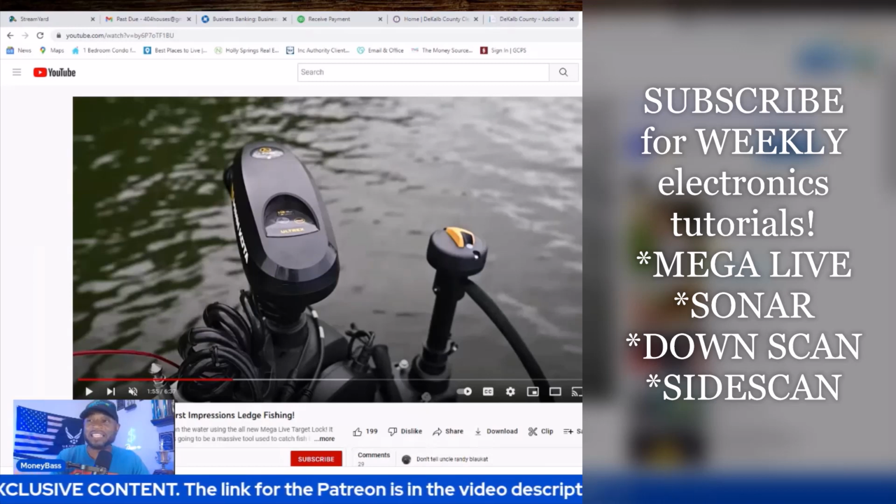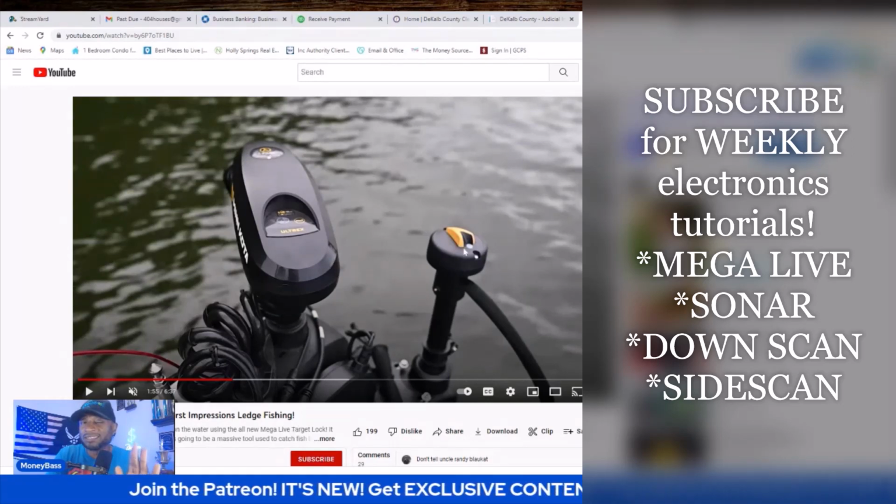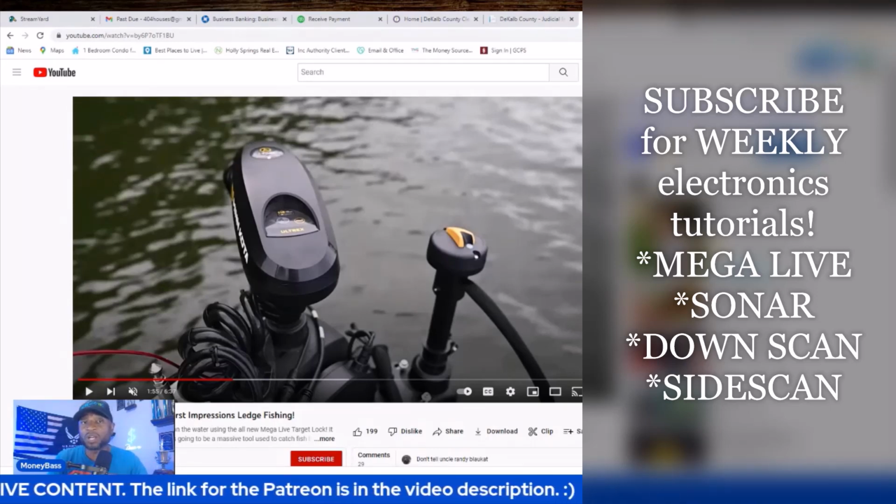Like I said, these are things that I would definitely be able to use whenever I'm offshore. All right, the next thing is that you can spot lock your trolling motor, and you can also lock your target lock system on whatever type of structure, fish, cover, whatever you have found.